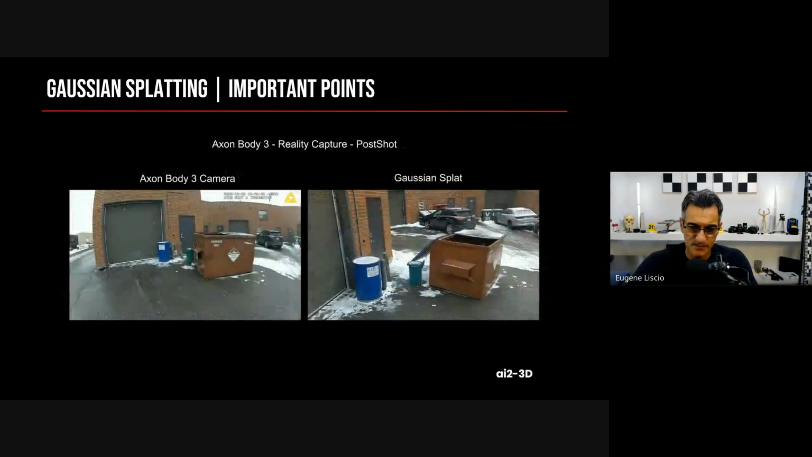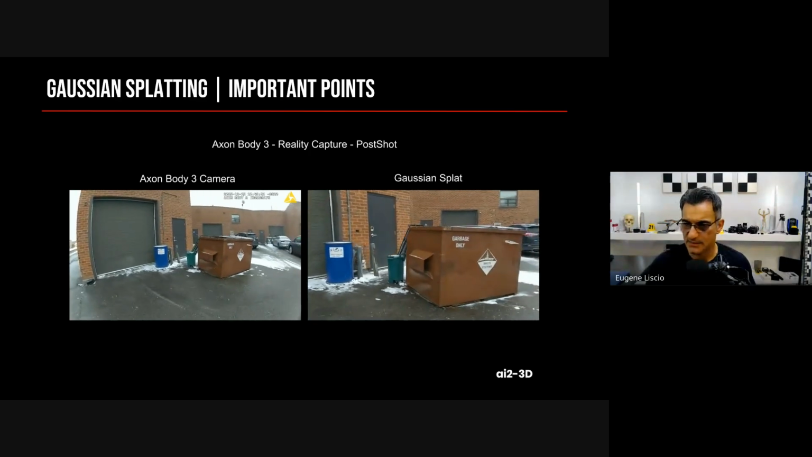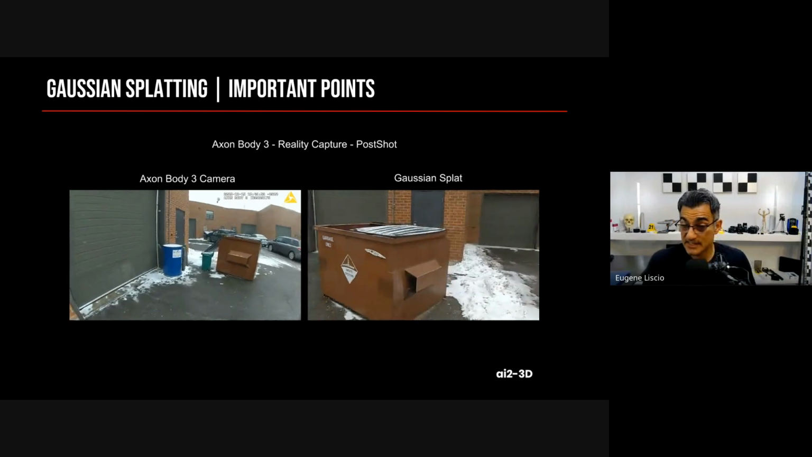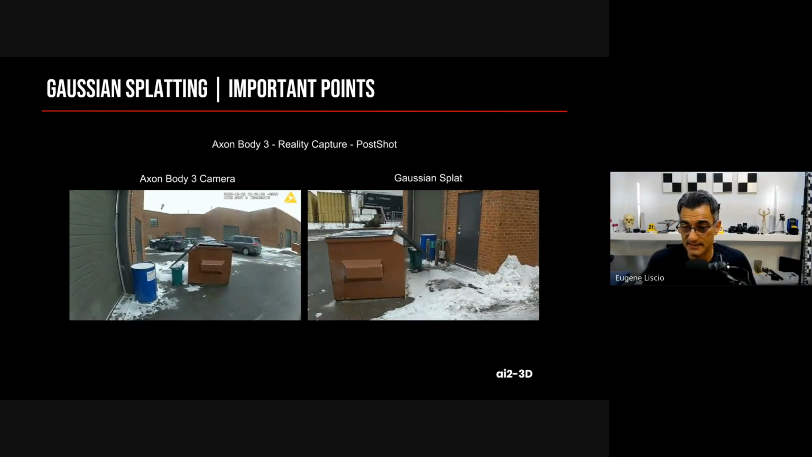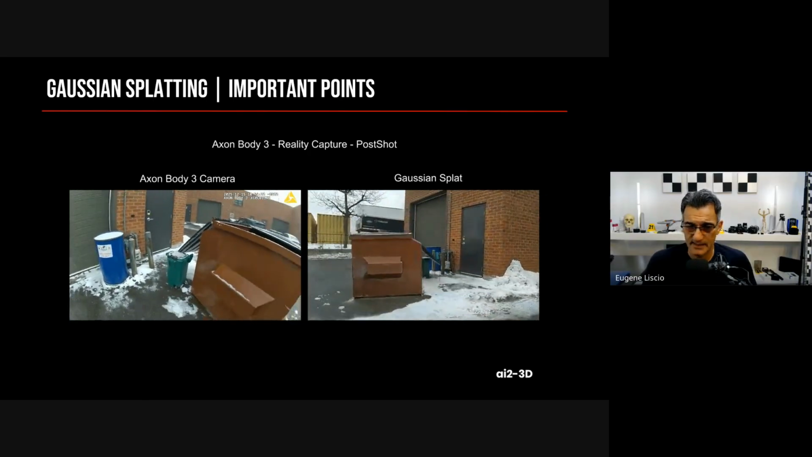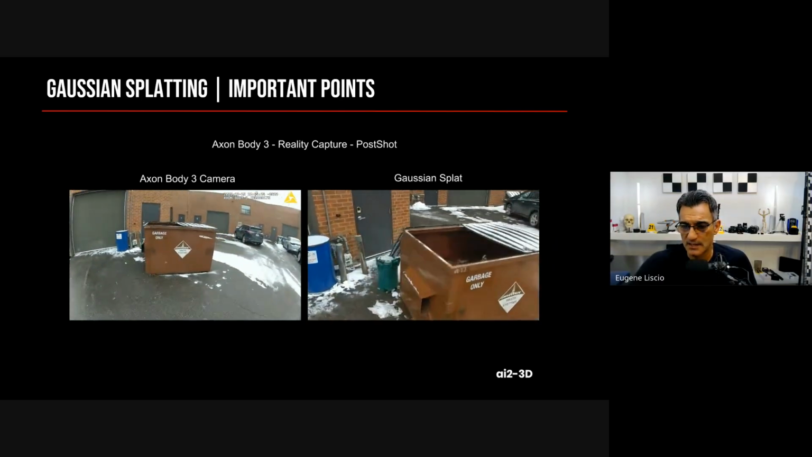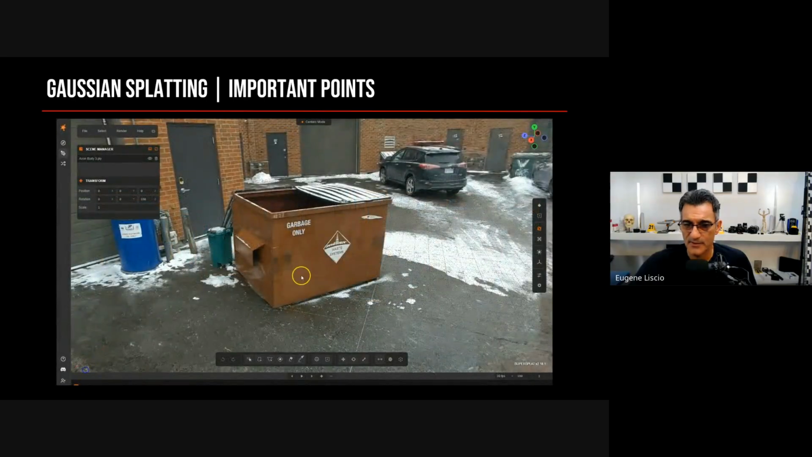And probably the best way to do this is just to show you. What I have here is an officer's police body camera that they wear on their body. On the left is the body camera, on the right is the resultant Gaussian splat. You can see that it looks really, really good. I was really impressed when I got this particular result, and it just looks super realistic. So let me show you what it looks like in the software here.